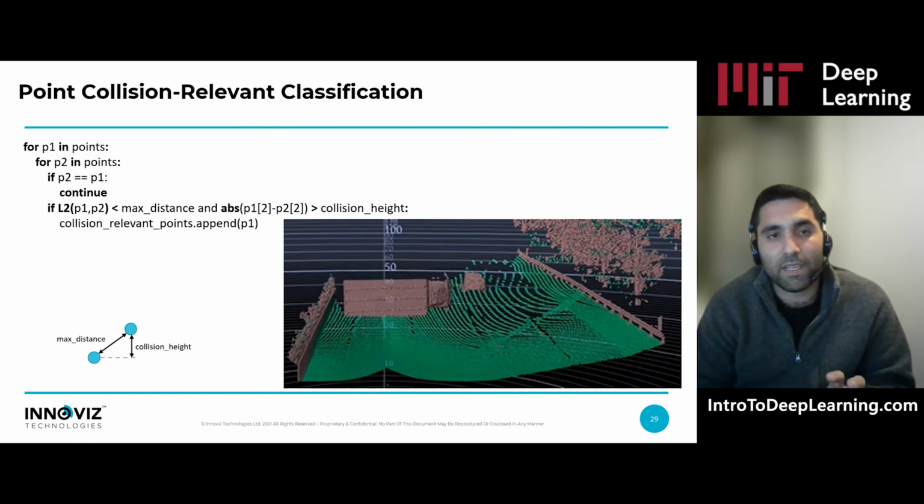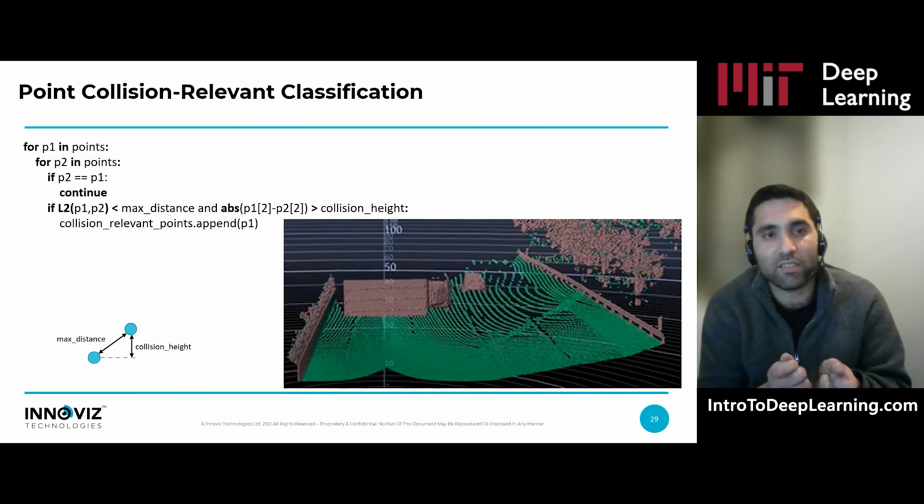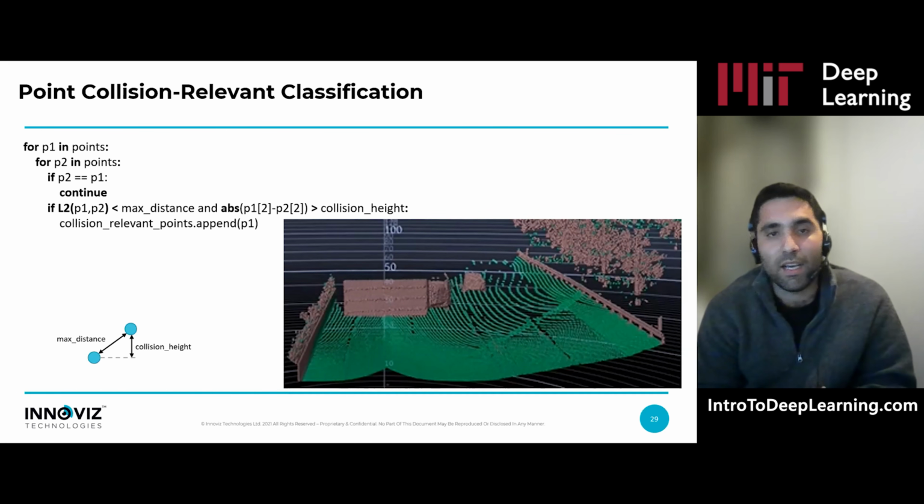The essence of this simple algorithm is classifying the collision relevancy of each point in the point cloud. Here in this visualization, you can see pink points and green points. The pink points are collision relevant points. It means you don't want to drive through them. And the green points are actually drivable points, in this case, the road.